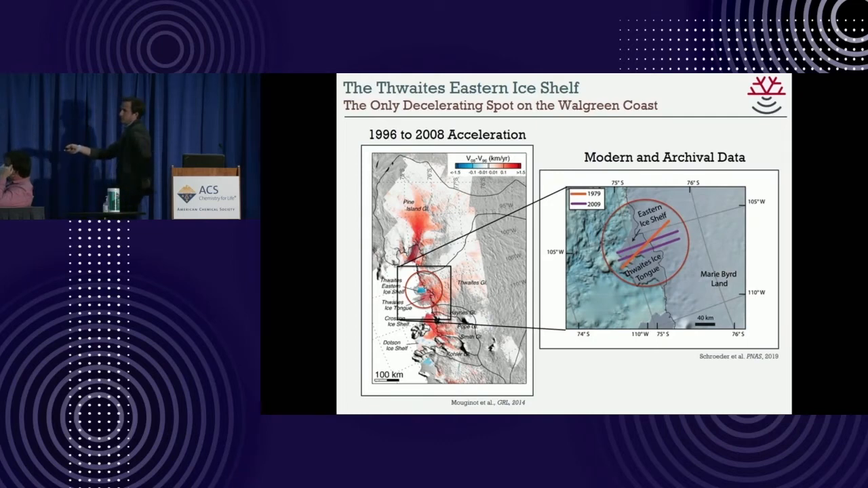And we happen to be incredibly lucky that two modern lines here in purple went over this ice shelf, and then one, the very first and only survey line in this region from the 70s, also crossed right over the ice shelf.